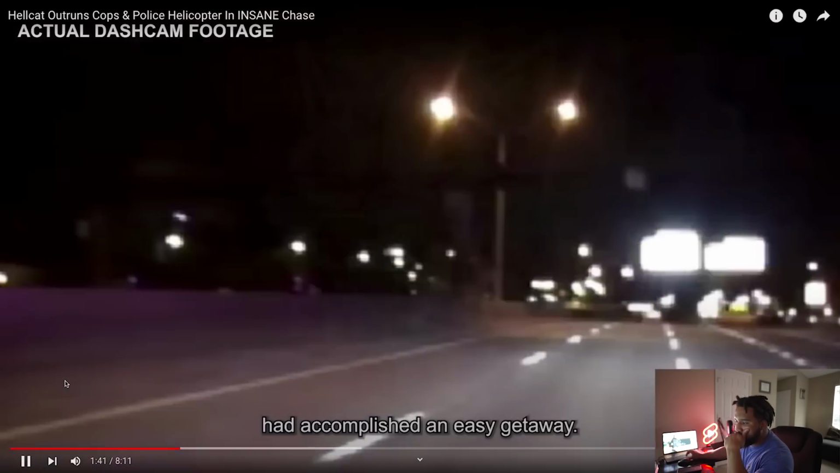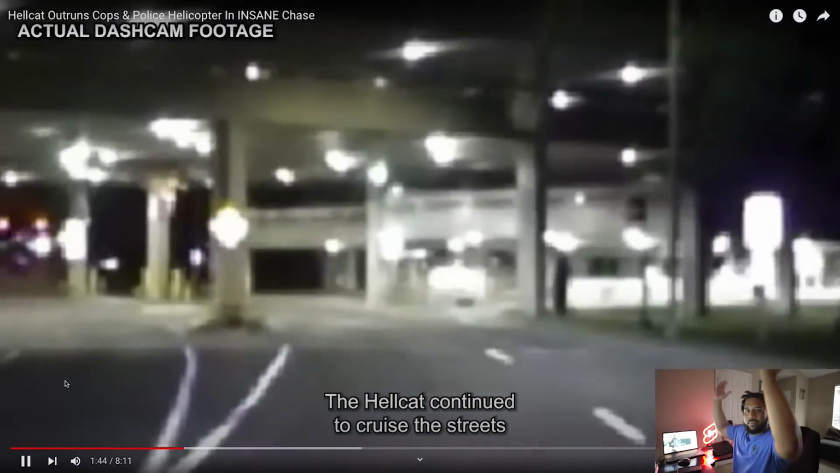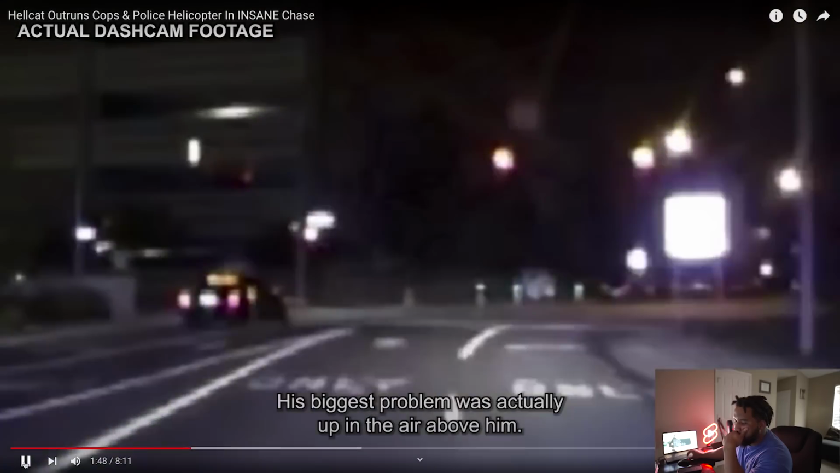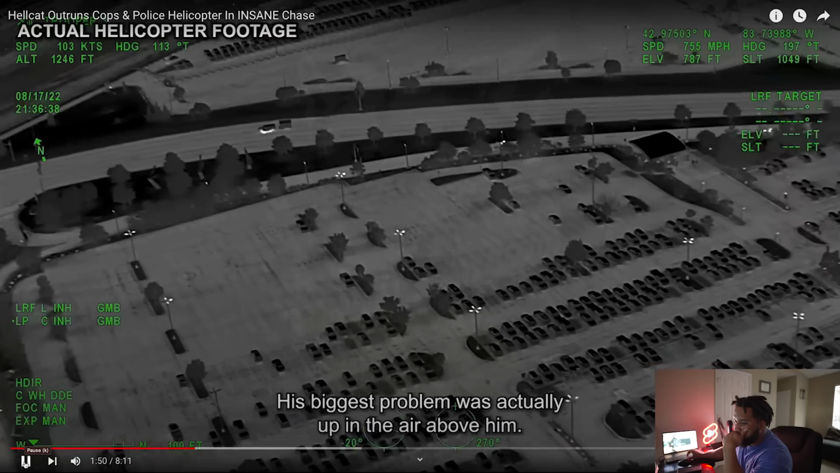The Hellcat continued to cruise the streets, not knowing that the officer wasn't his main concern. His biggest problem was actually up in the air above him.